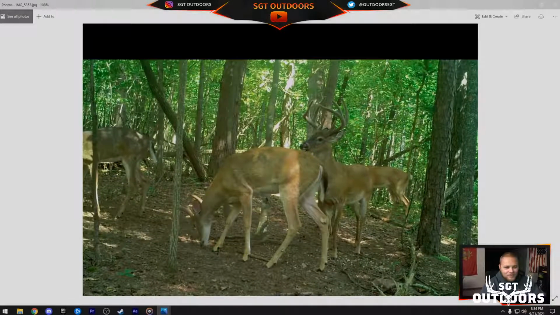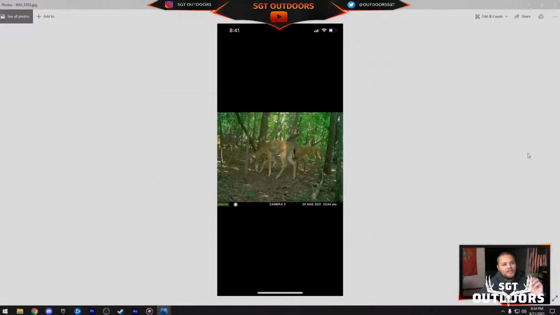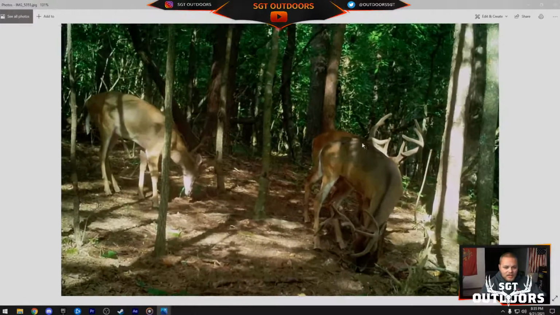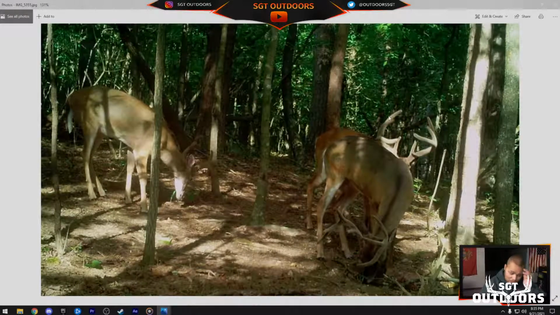Absolutely insane. But man, just the quality of deer that this person has created on his property. Congratulations. It's not easy. I mean, look at the size of those antlers sticking up back there. Never ceases to amaze me.